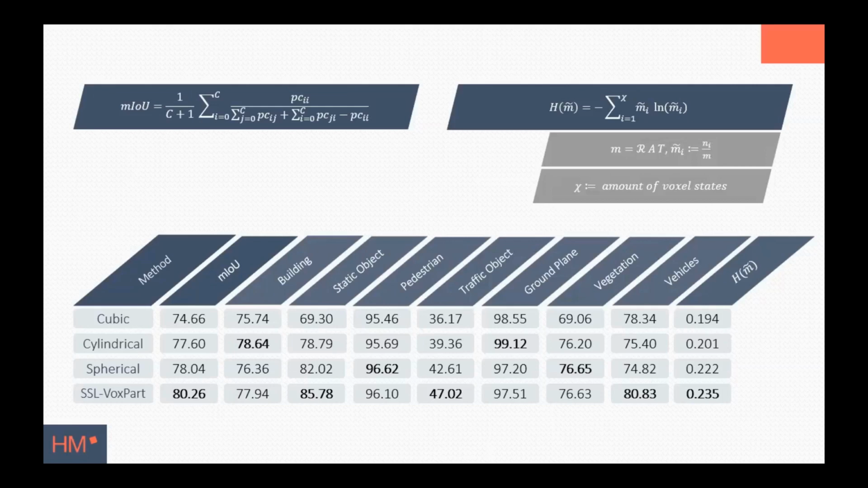Last but not least, we calculated the entropy for the resulting voxel grids to highlight the reduction of information loss. Here it can be seen that the incorporation of scan pattern adapted voxelization yields this reduction of information loss. So we can finally sum up that scan pattern adapted voxelization reduces information loss and boosts the extraction of perceptual information.